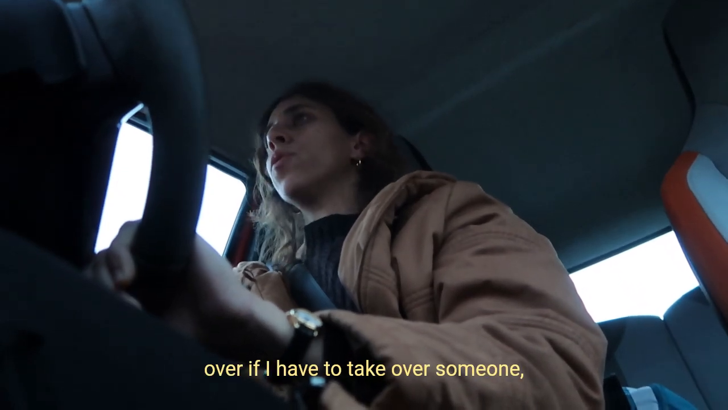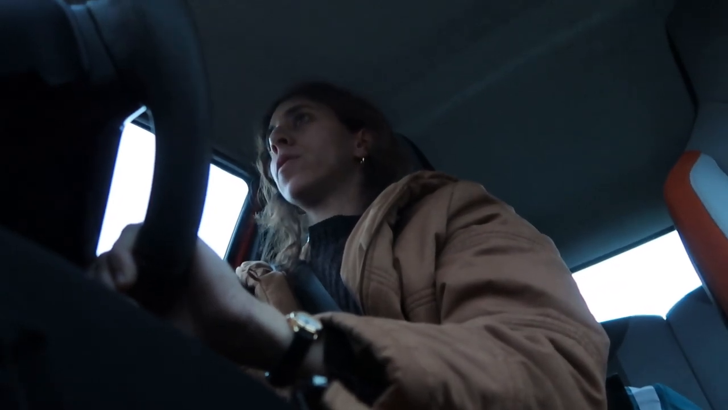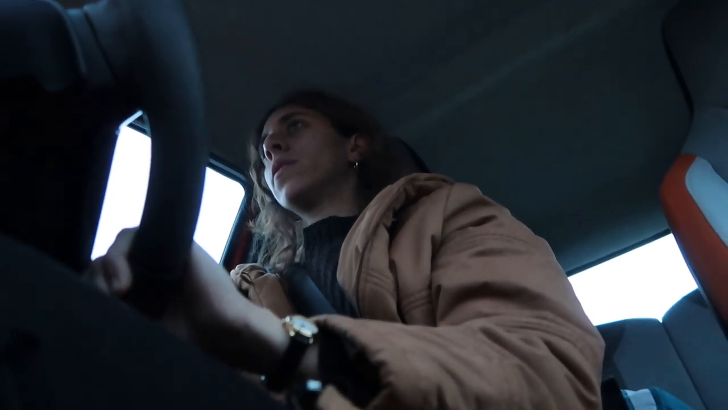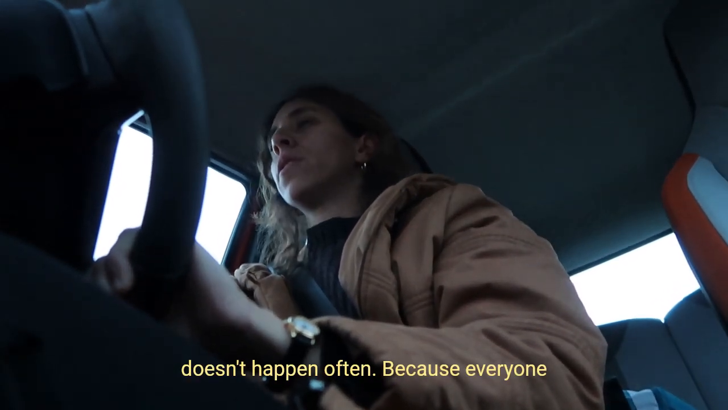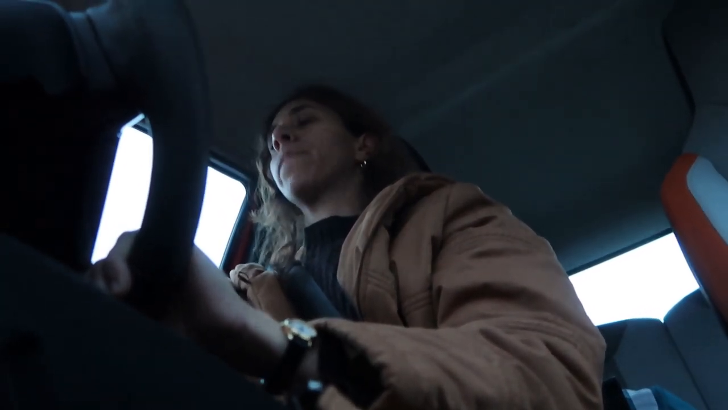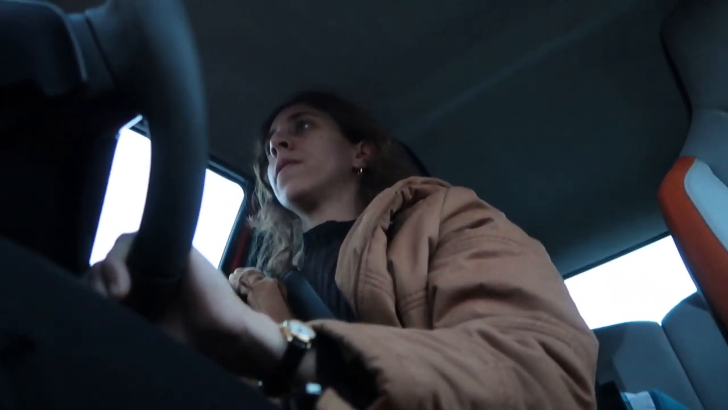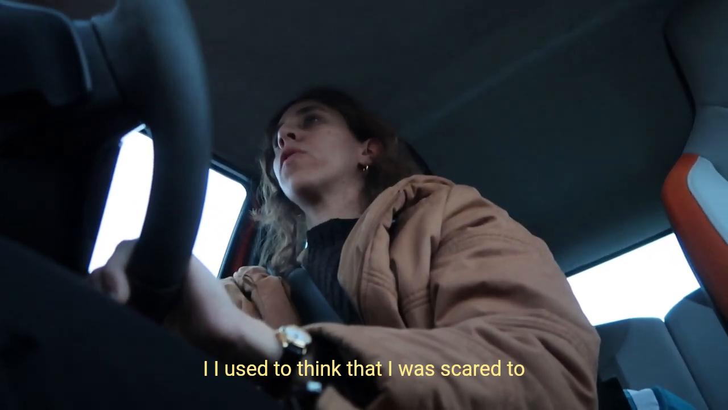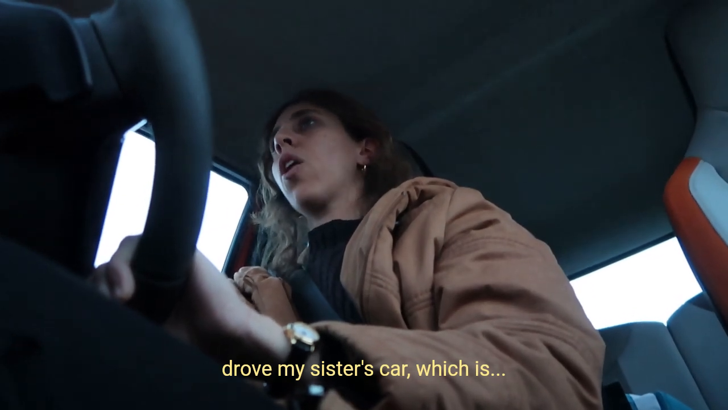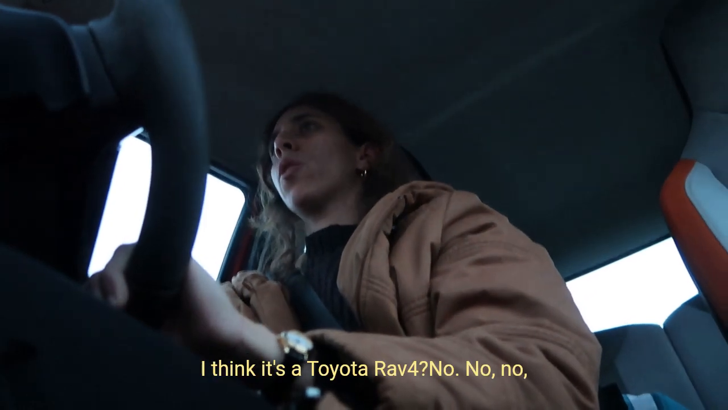I do go over if I have to overtake someone. I'm scared to drive faster, but then I drove my sister's car, which I think is a Toyota RAV4.